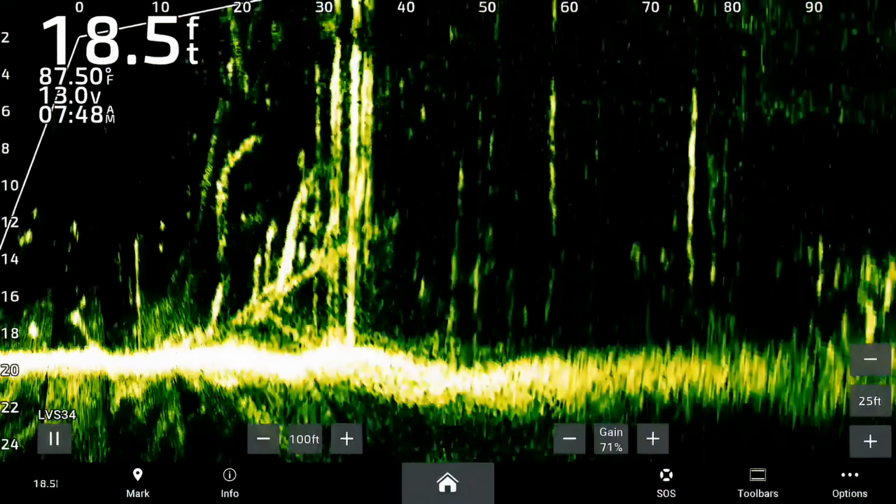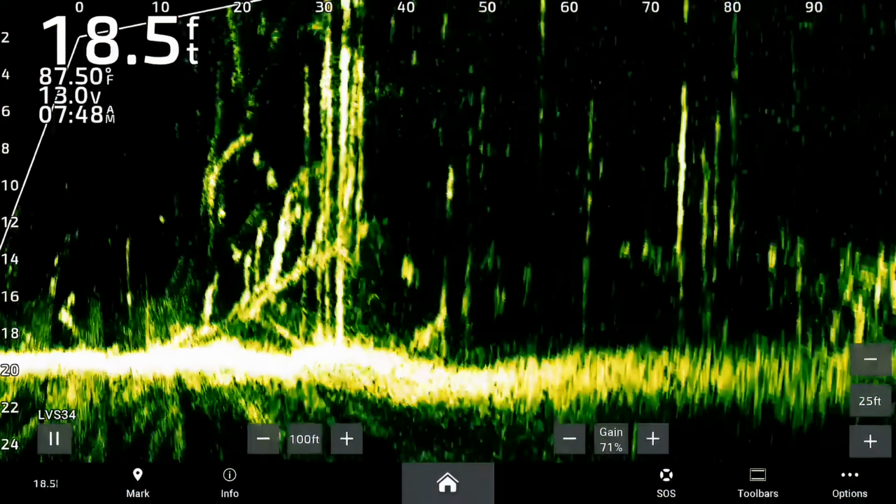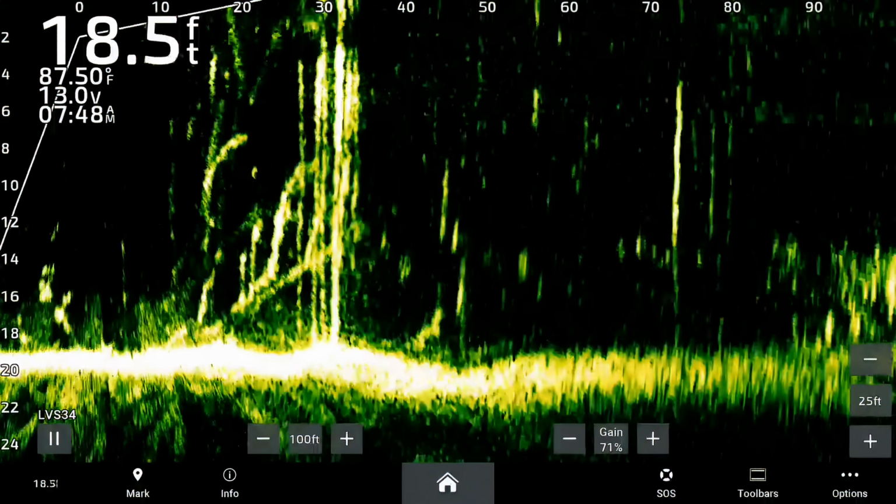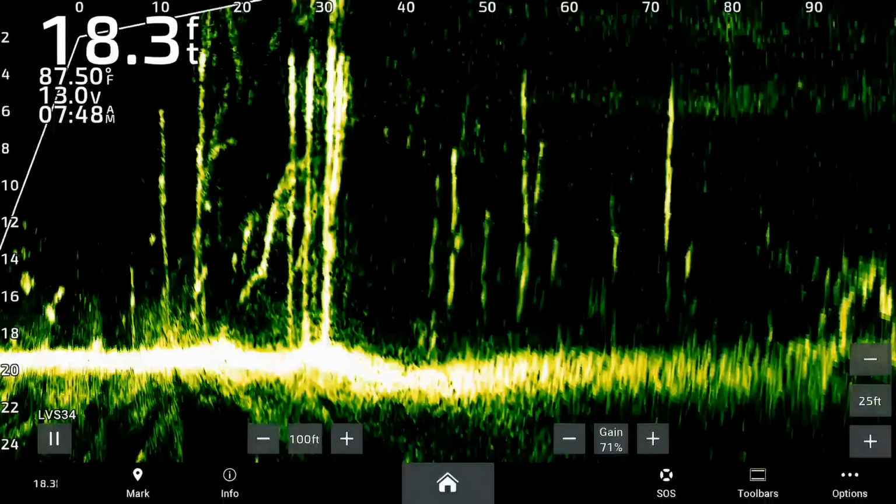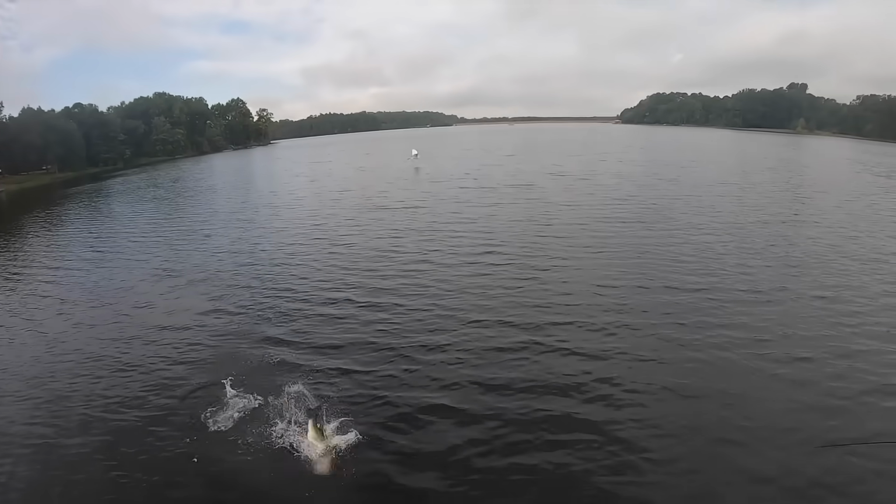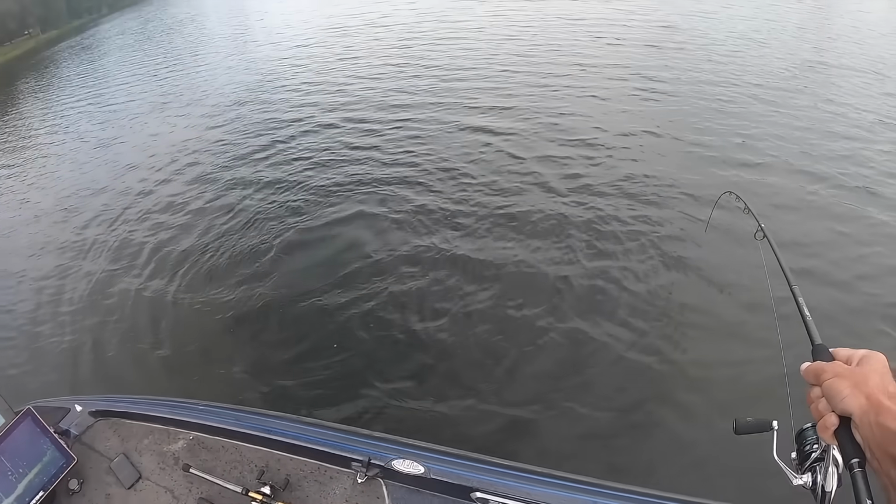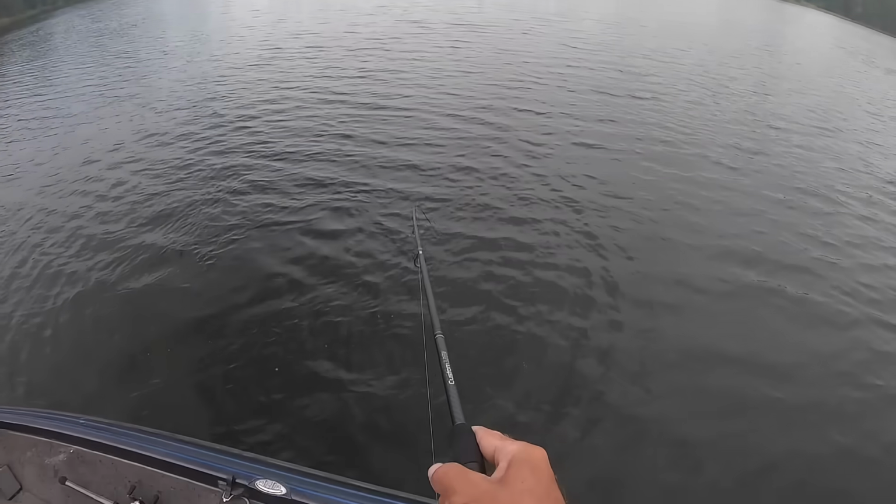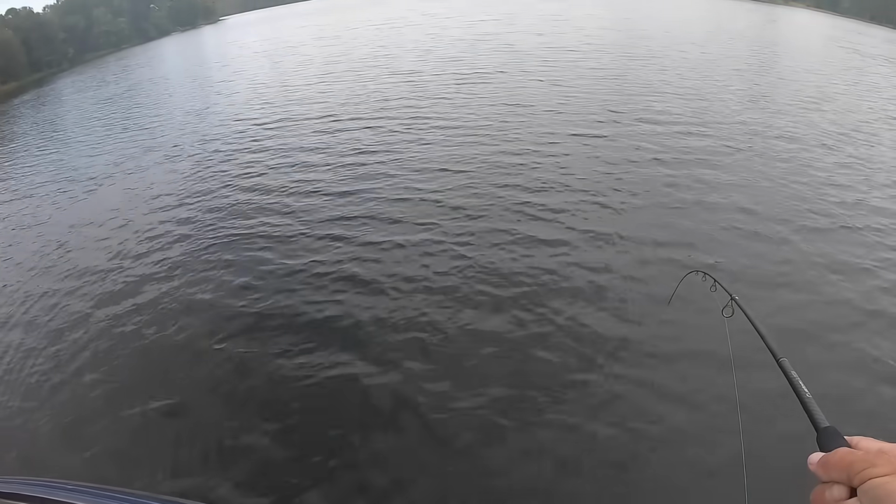There he is. Y'all see that? That should be a big one. That's a good one. Y'all had to have seen that. That's what we're out here doing. It's not always a clear picture.